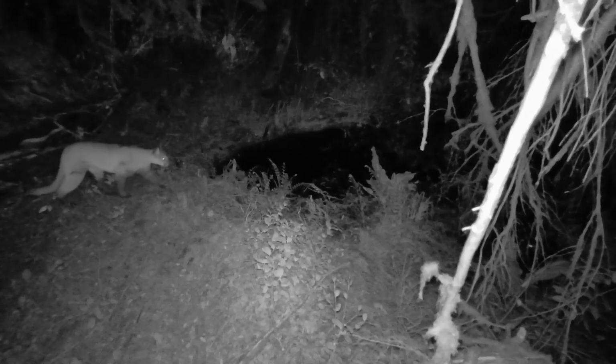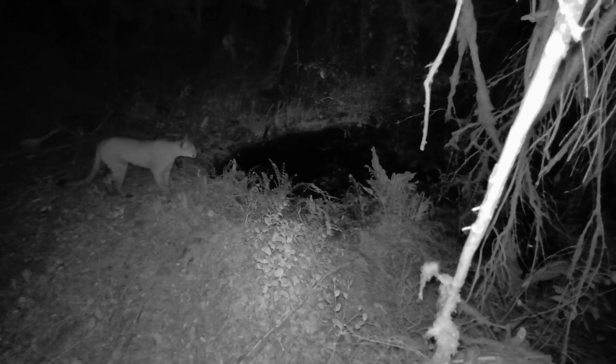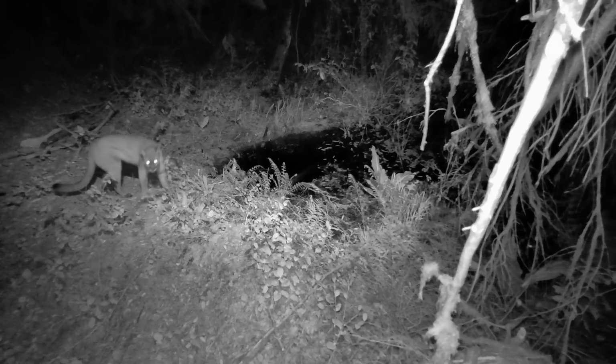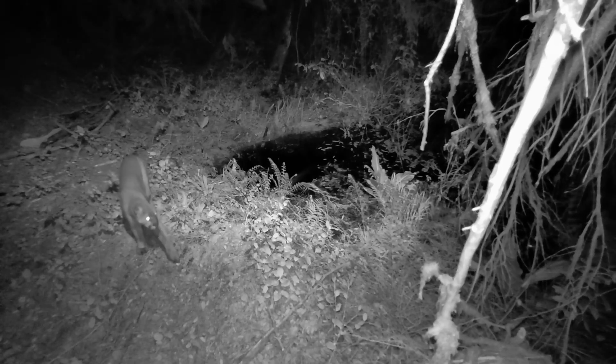Beaver pond equals animals. You want to get animals on your trail cameras, set them up along beaver pond trails, right along the edges. The thicker, the better. You should be able to find a trail. It might not be a real dominant trail going around that beaver pond, but there'll be a little trail somewhere along that beaver pond. It's just the way it is.